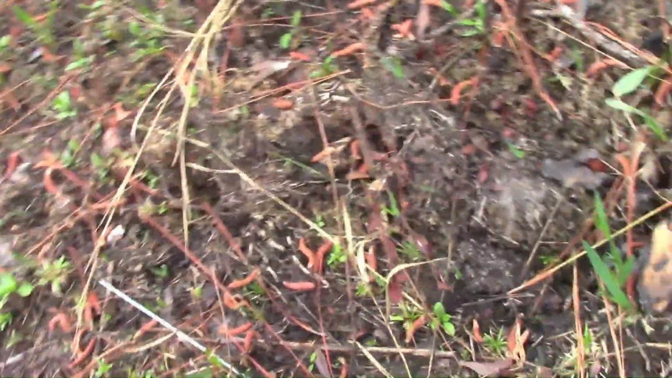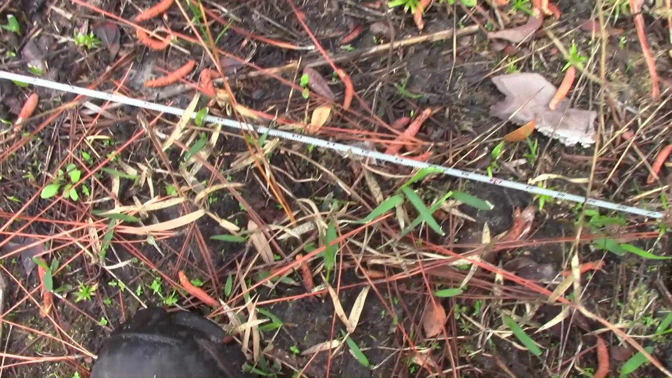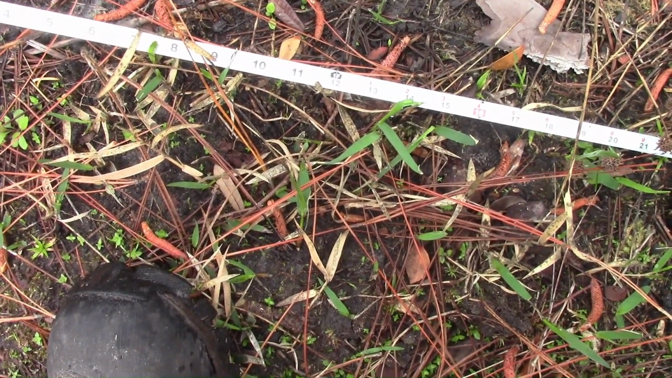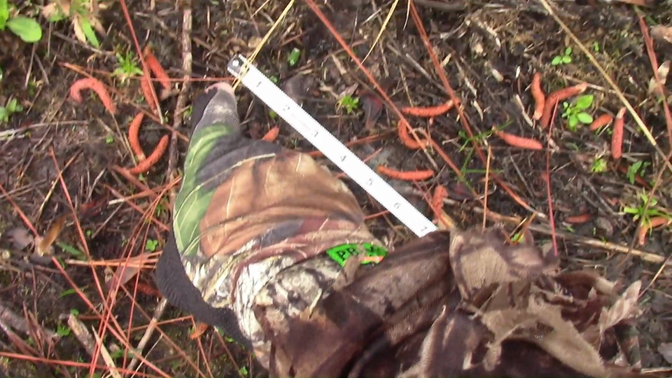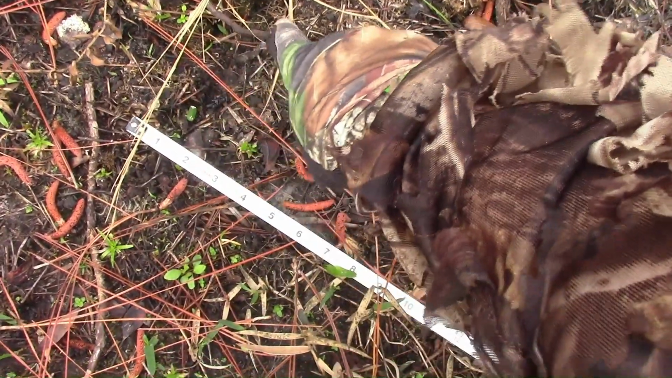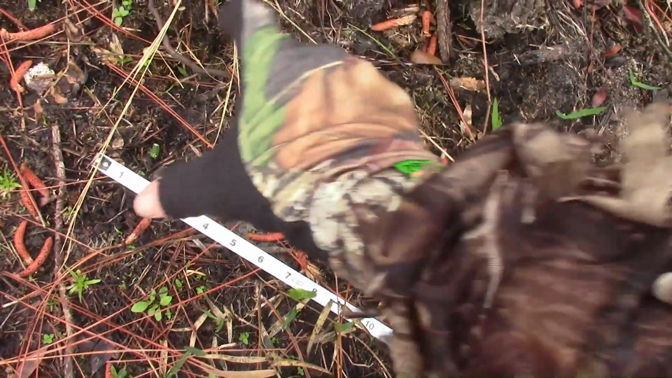Alright, so let me get this. There we go. So this is the big toe up here. Back the camera out a little so I can see where the toes are here, and it comes back here.